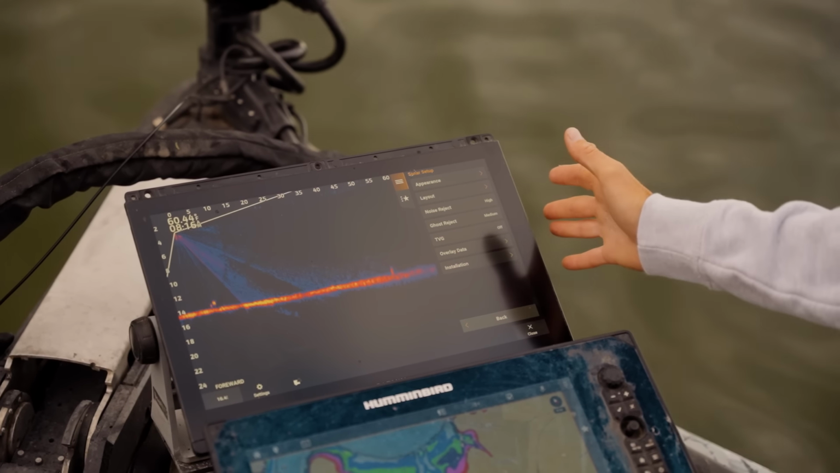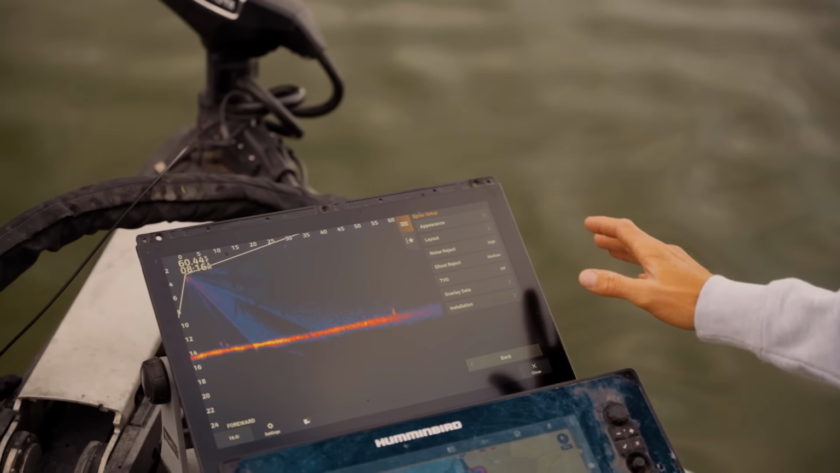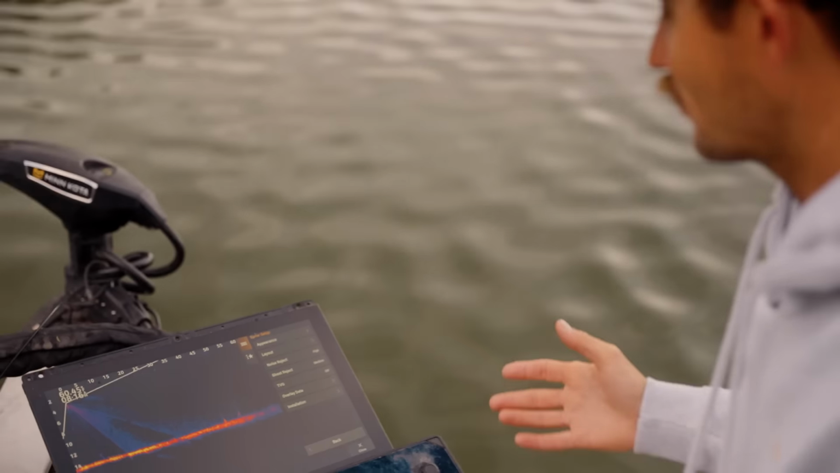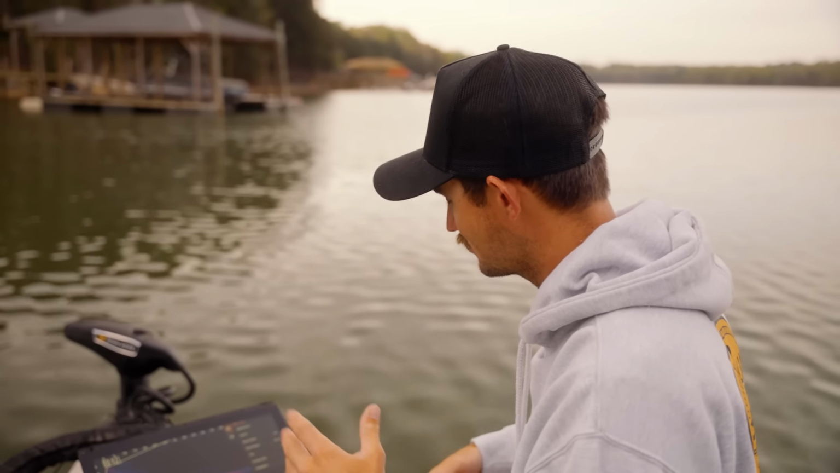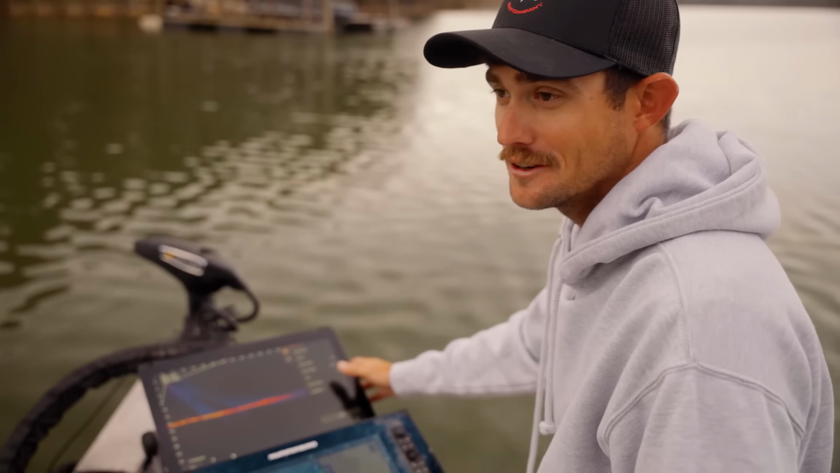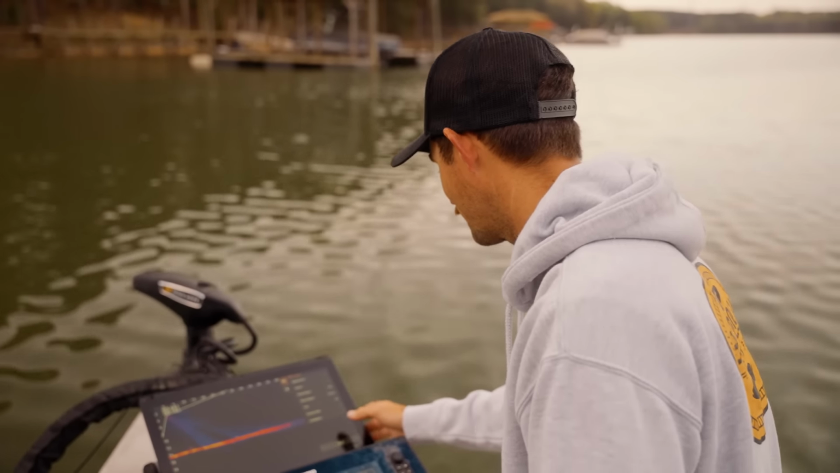I like to run mine on noise reject on high, ghost reject medium, and off. That's just what I like, personal preference. I don't really know the difference between the ghost reject, noise reject, and this, that, and another. I just know that's my personal preference, and it works for me. So hey, it might work for y'all too.